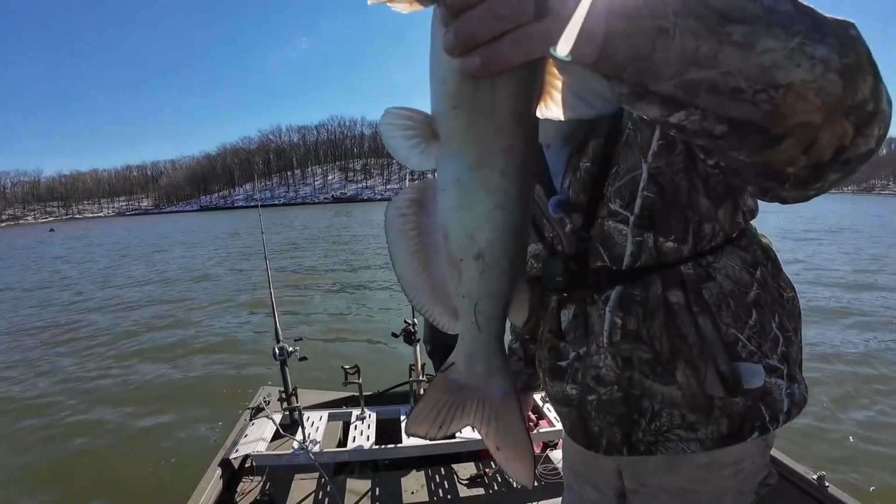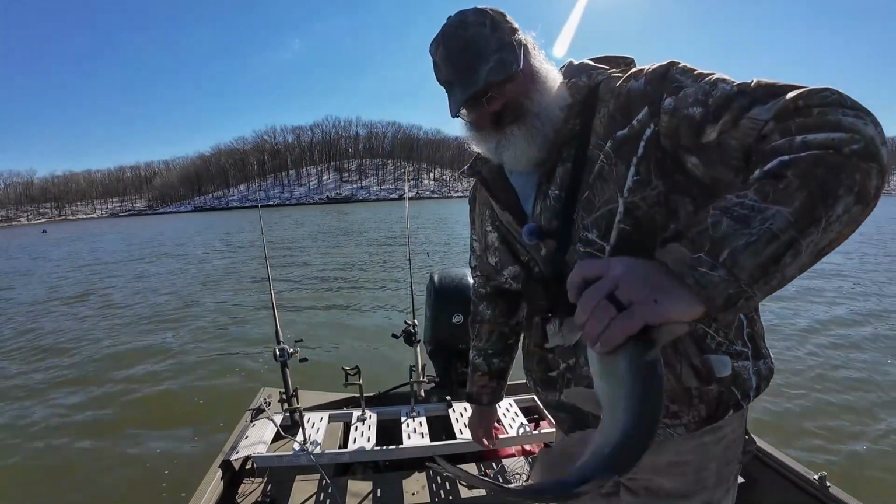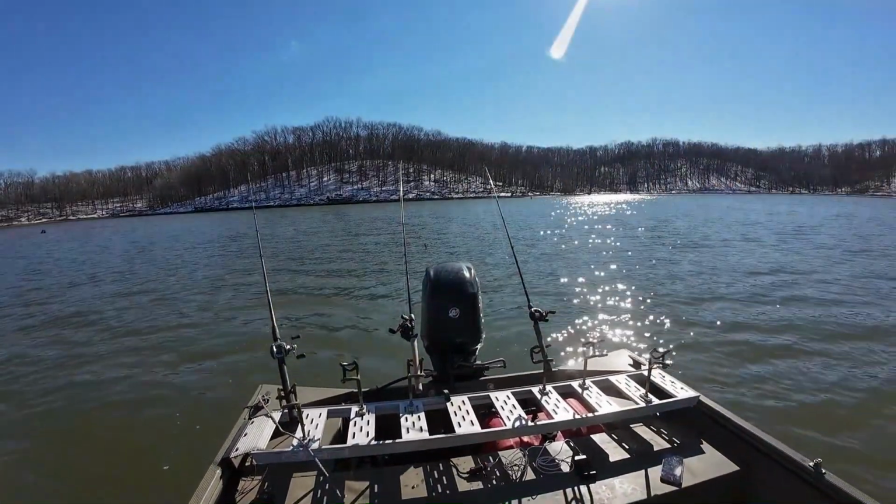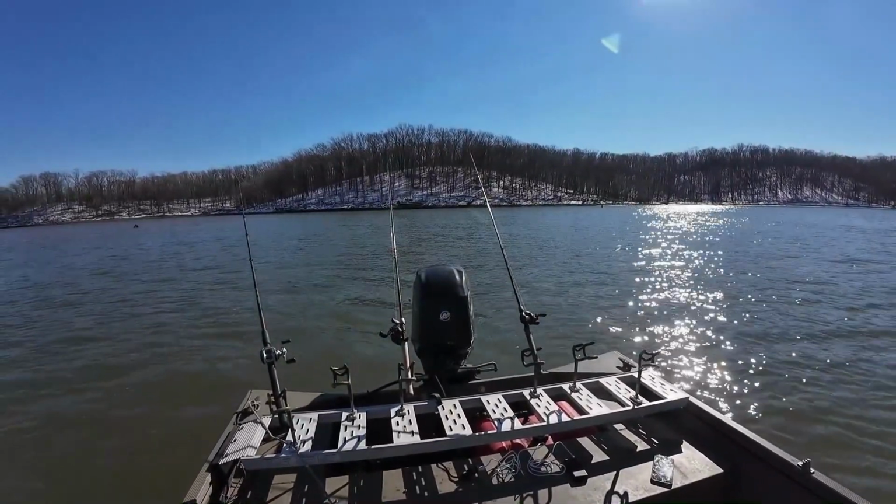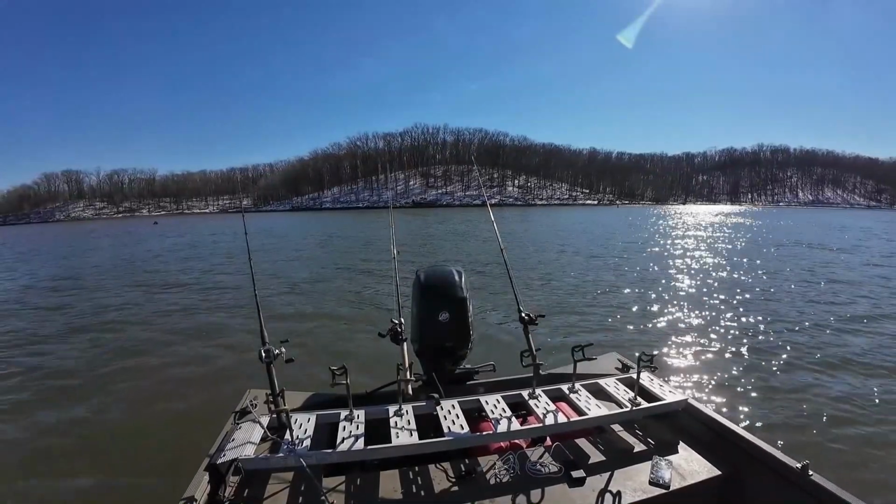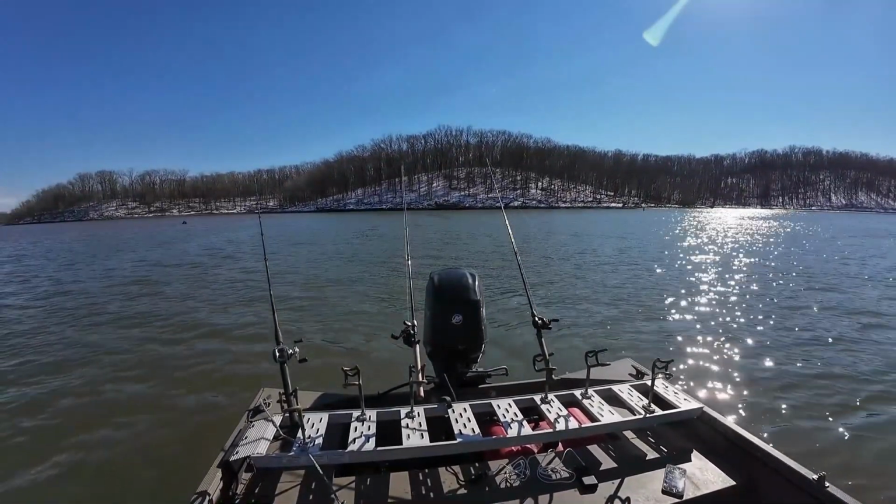So, another good eating channel cat. I am going to put a headpiece back on this one. I sure don't like the refreeze shad that I thawed out one time, so I just as well use them.